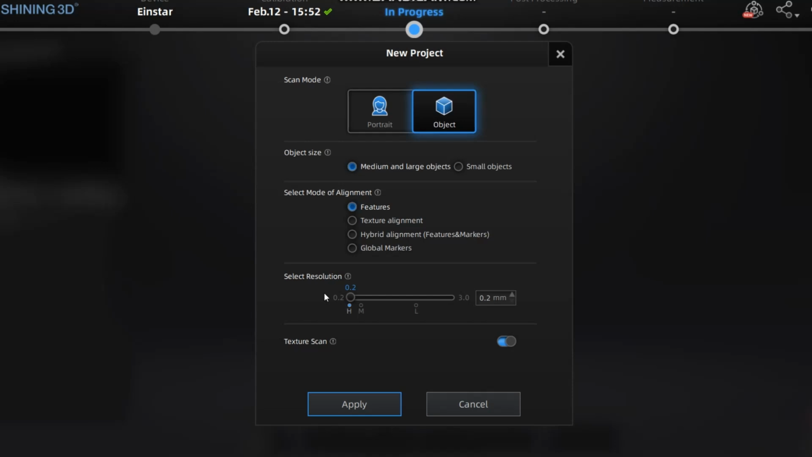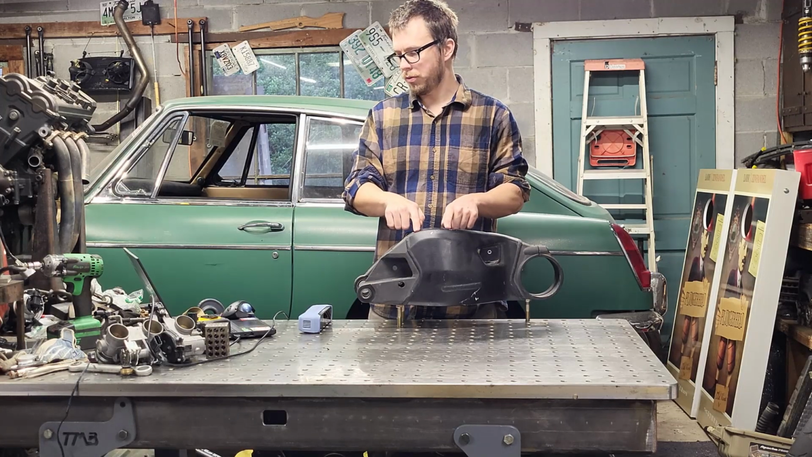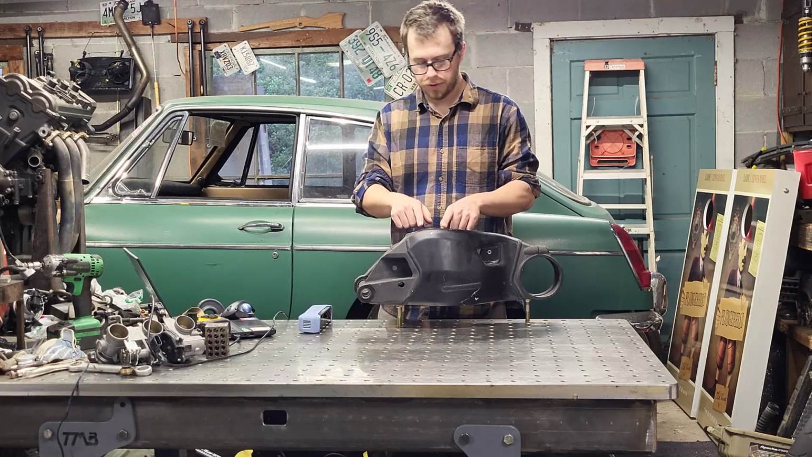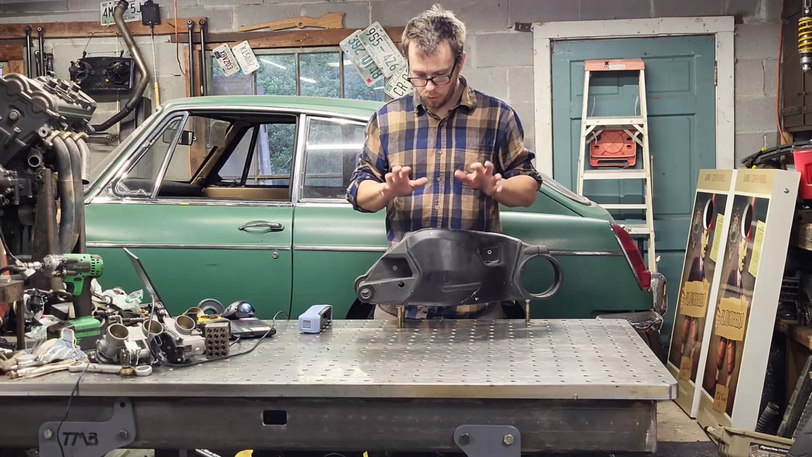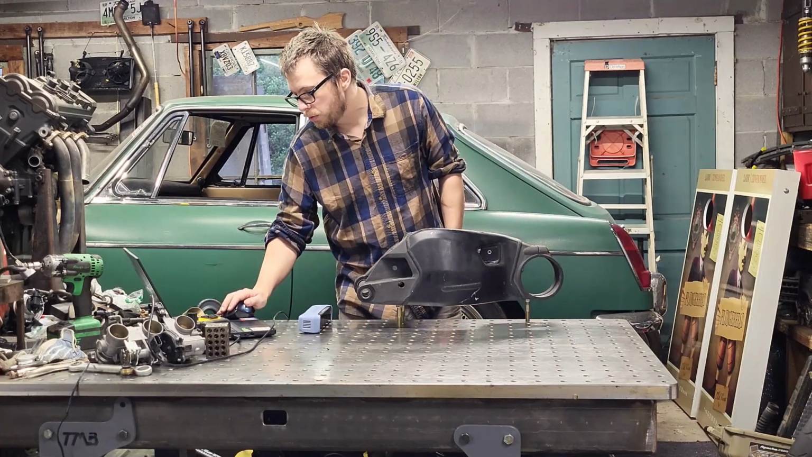And then you got your resolution. And your resolution, what this is doing, this is picking up points on the surface. Now, that resolution is how far apart those points are. You can think of it like pixels on a screen. Since this is an accuracy comparison, I want to see how accurate this scanner is. I'm going to do it on its finest setting, which is 0.2 of a millimeter.